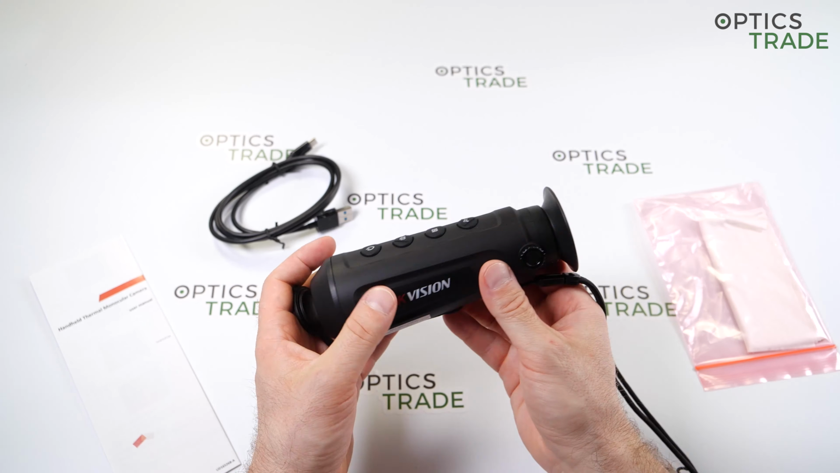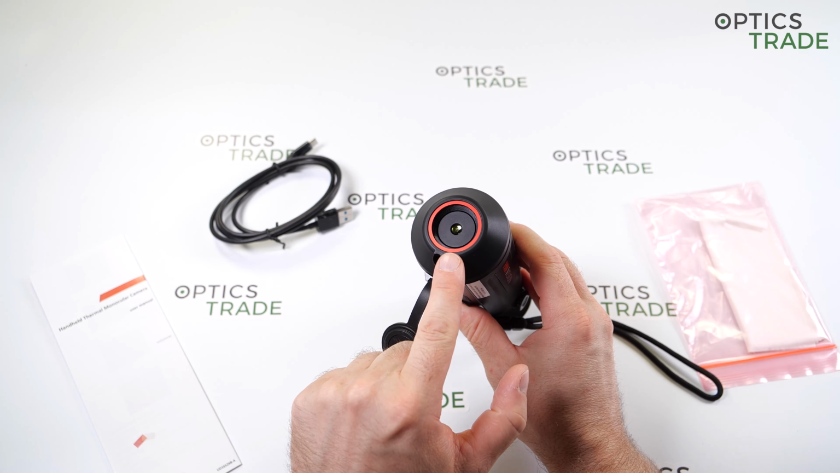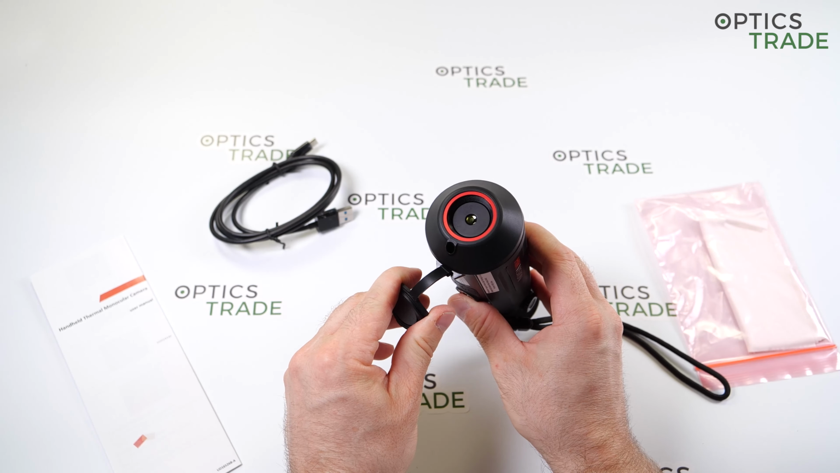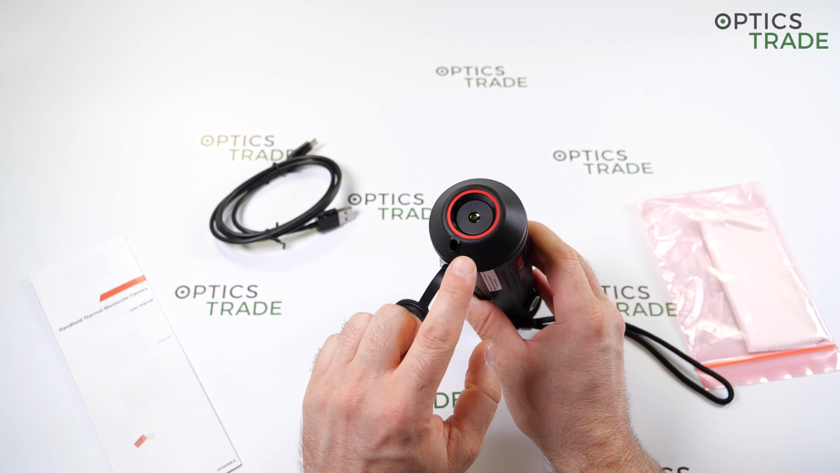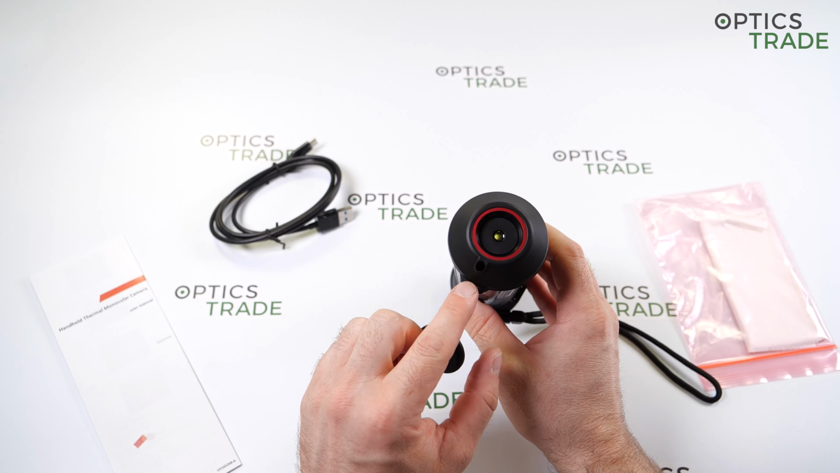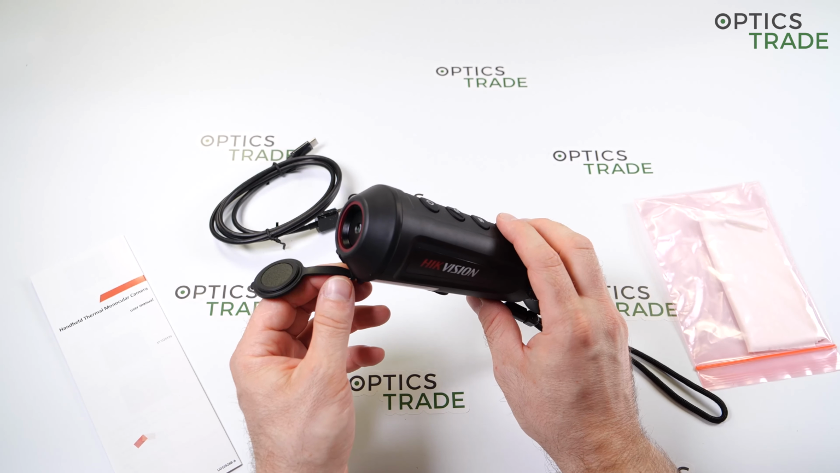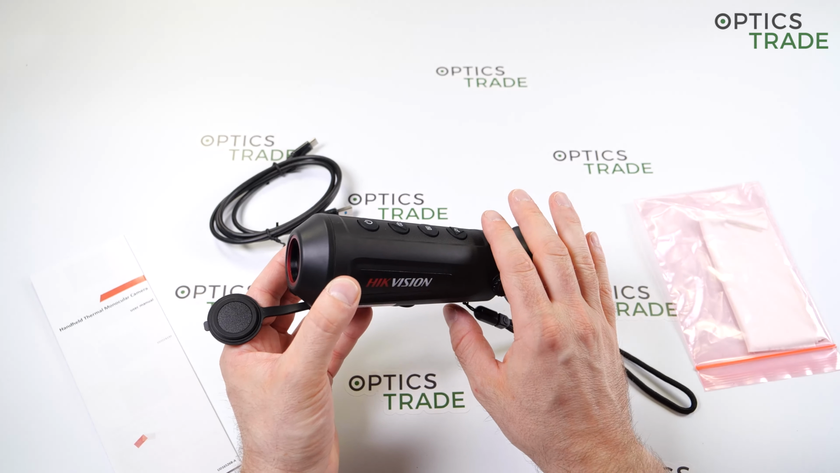And as for the sensor inside, you see the 6mm lens. The sensor behind this lens is 160 by 120 pixels. It's made by Hikvision. They produce their own sensors, at least they say so. And the pixel size is 17 microns. It has 50 Hertz, even though, honestly speaking, when we tested it, it does look more like 30 Hertz. It's much better than Scout TK that had 9 Hertz, but still it's not on the same level.